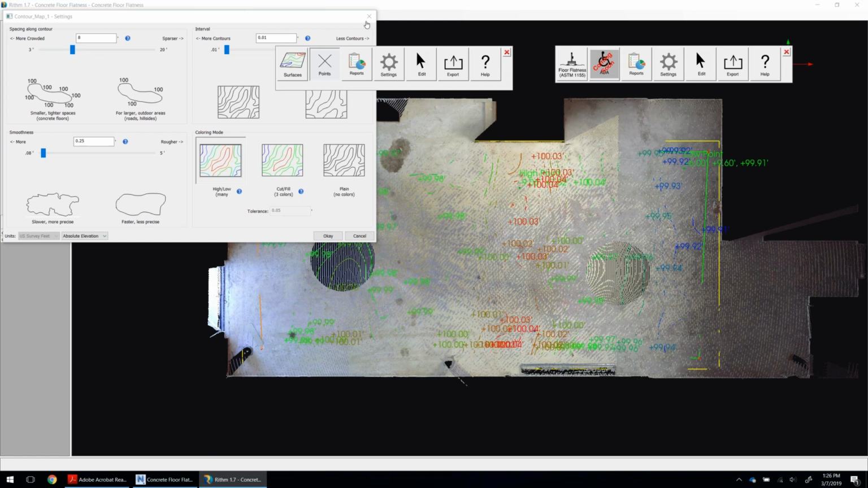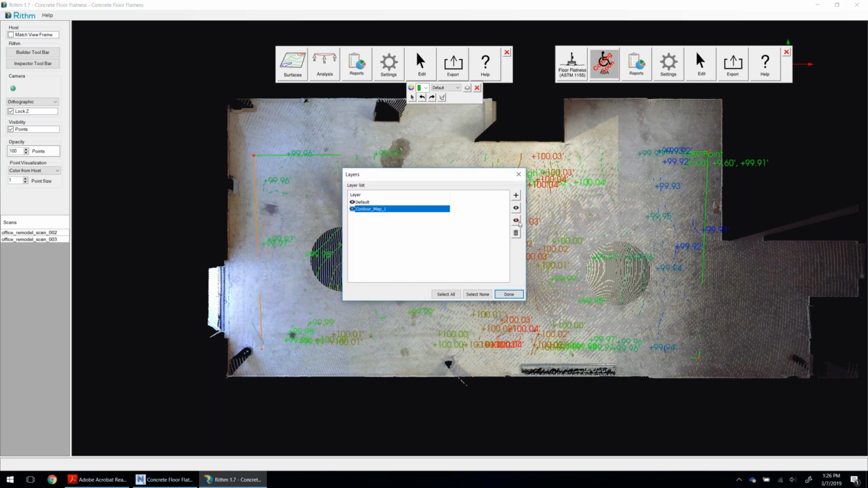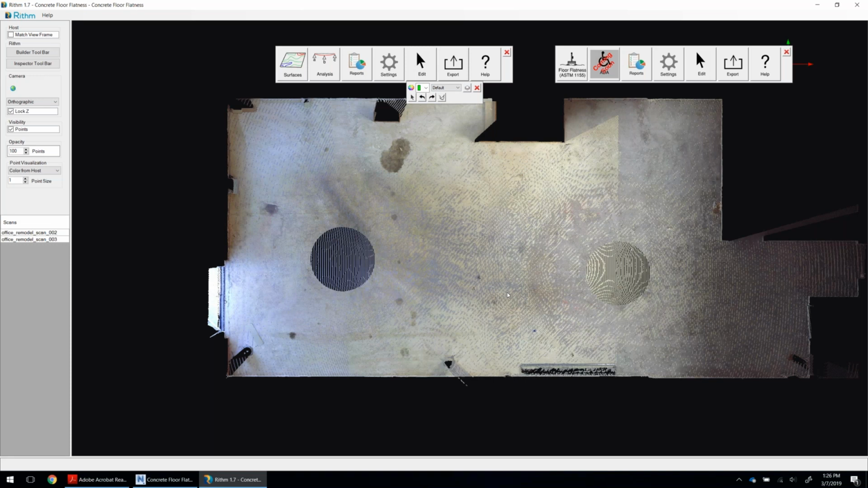All right, and then when we're done creating these points, these can act as inspection points. What we can use these for is we can export this information as CSV files, and then that information will then get into a total station for the purpose of laying those points back out in the field.